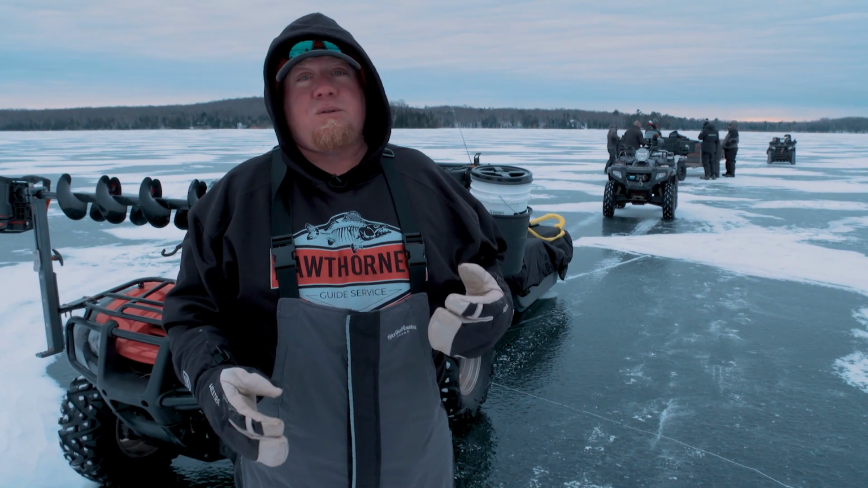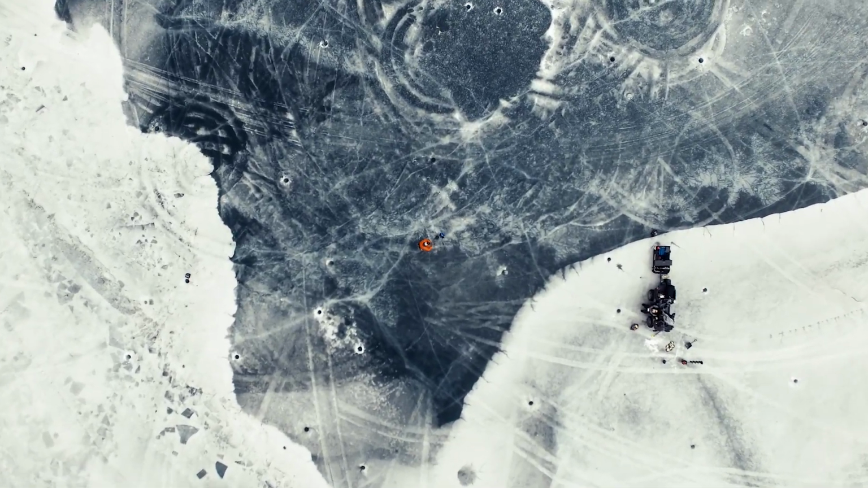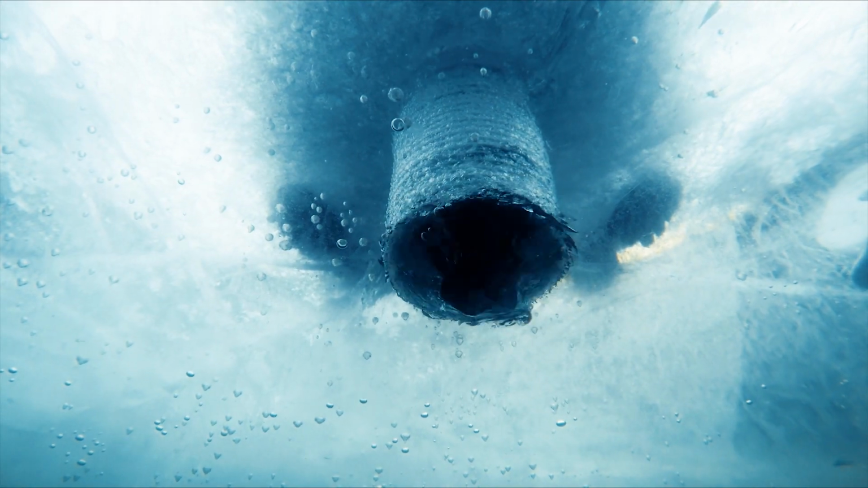And the one thing to remember with 360, instead of coming into an area and ripping it wide open with holes, now you drill one hole, you take a look around, and then you drill your holes accordingly after that as you mark fish. So basically what I'm doing, I'm just watching TV right now.